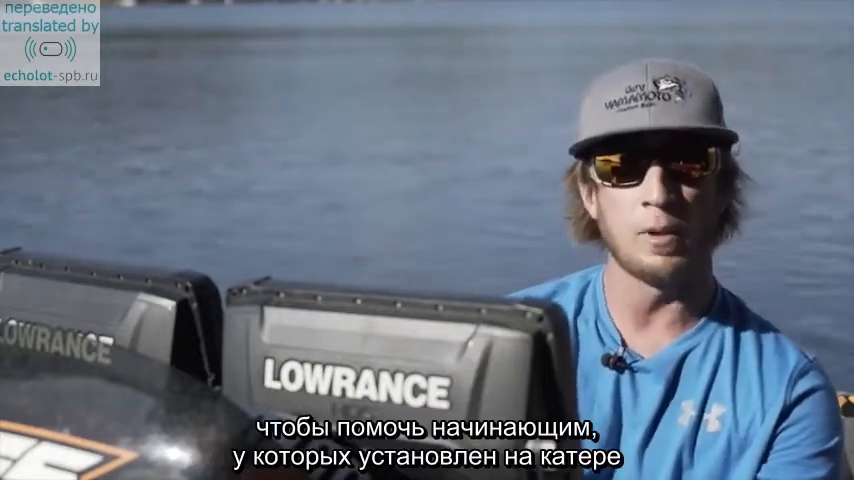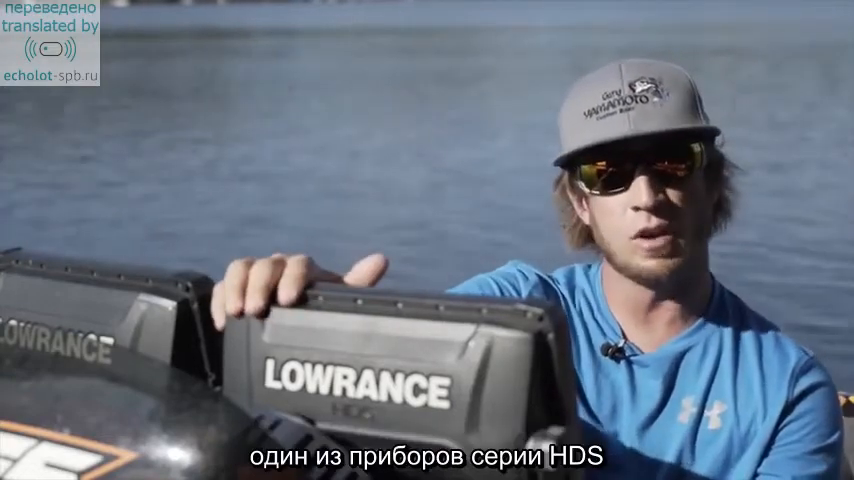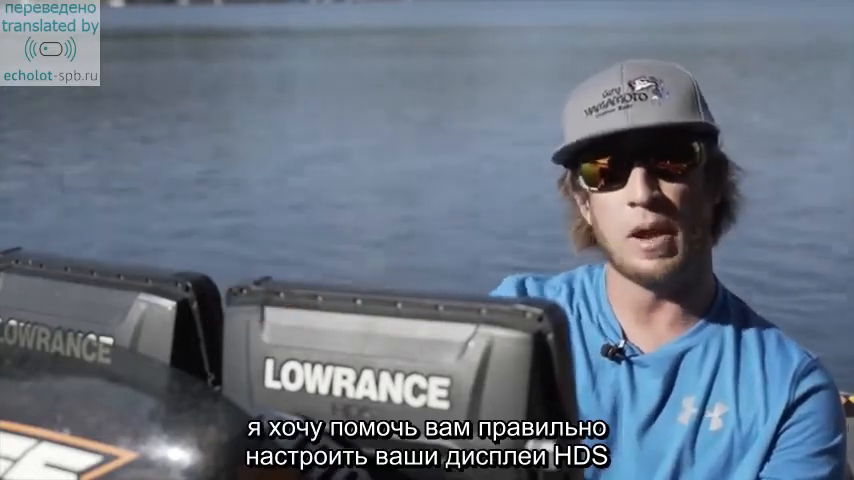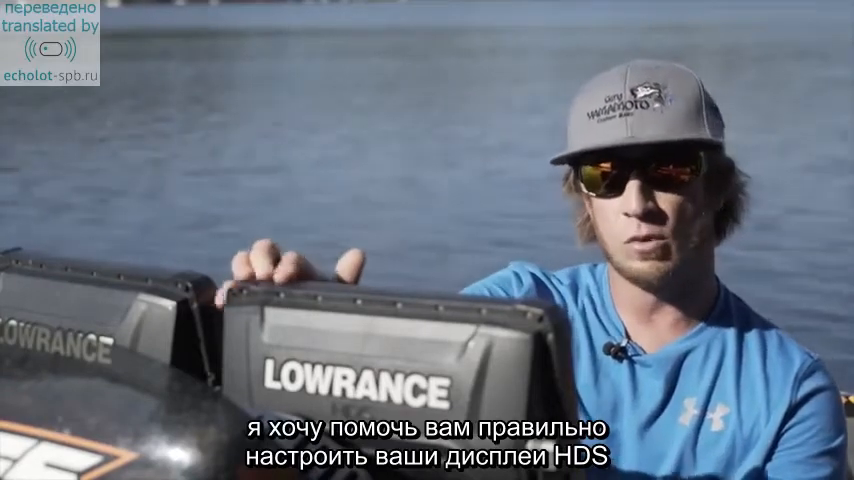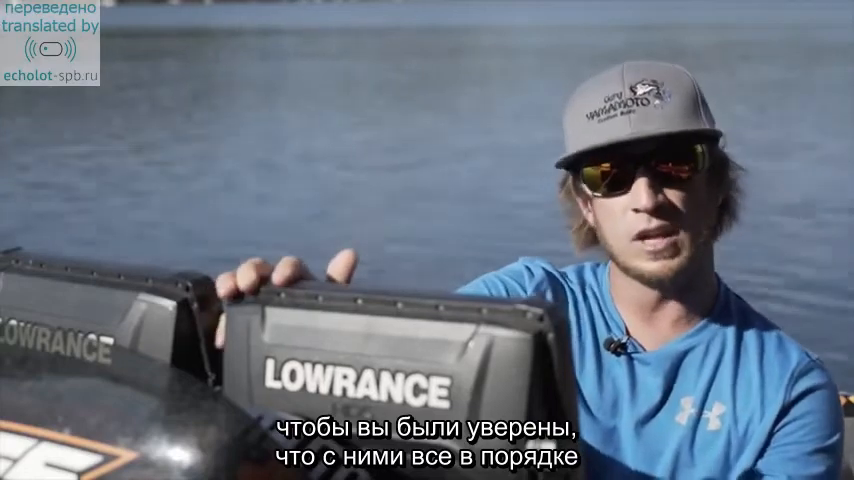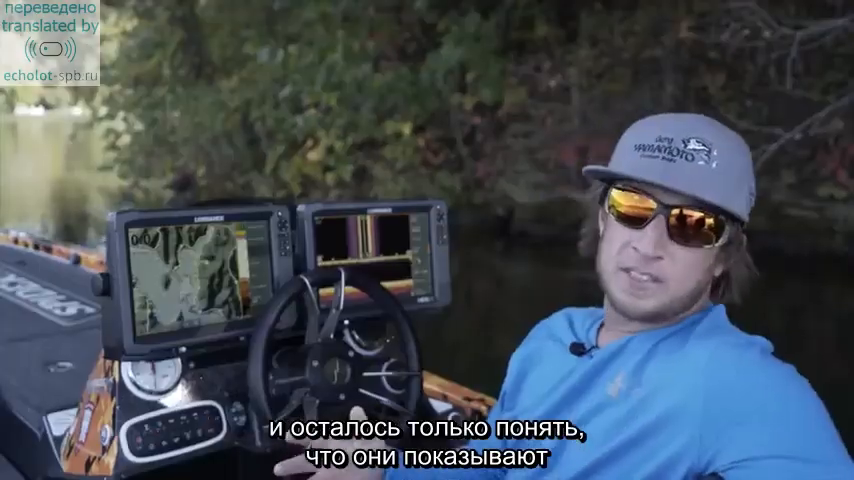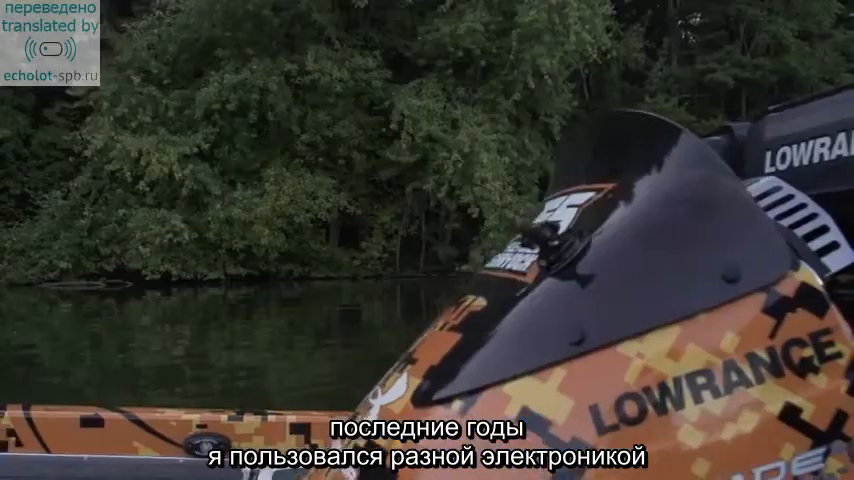And I want to help the beginner that may have one of these HDS units on their boat. I want to help them out and get their settings correct so you have confidence whenever you're using your unit. You have confidence that your settings are set correctly, and all you have to do is figure out what you're looking at.